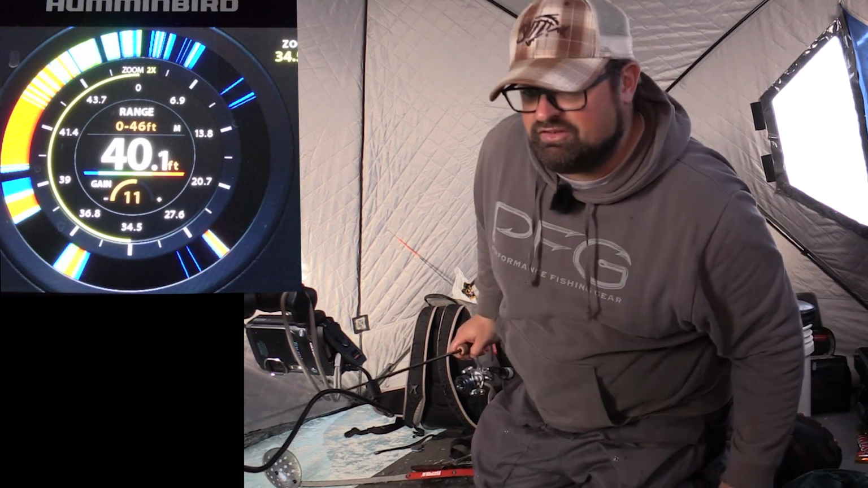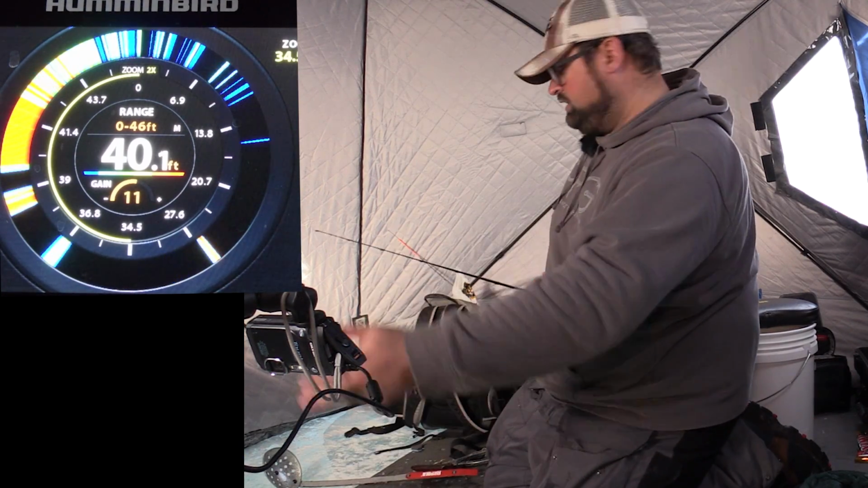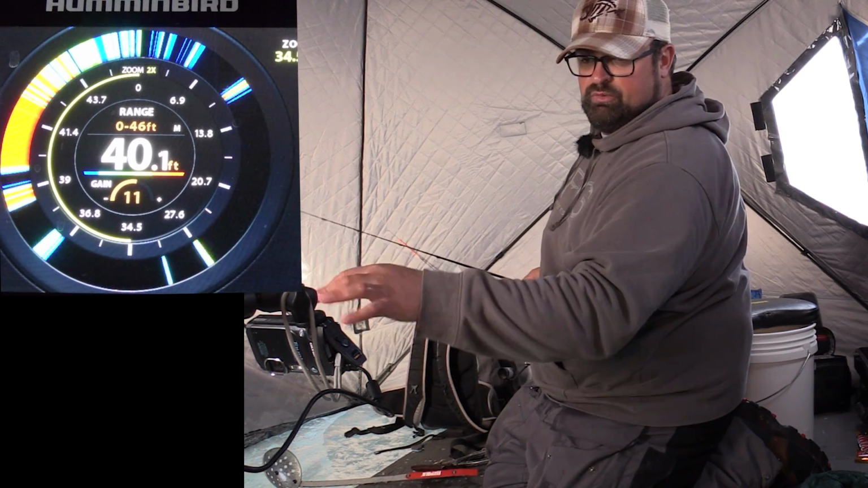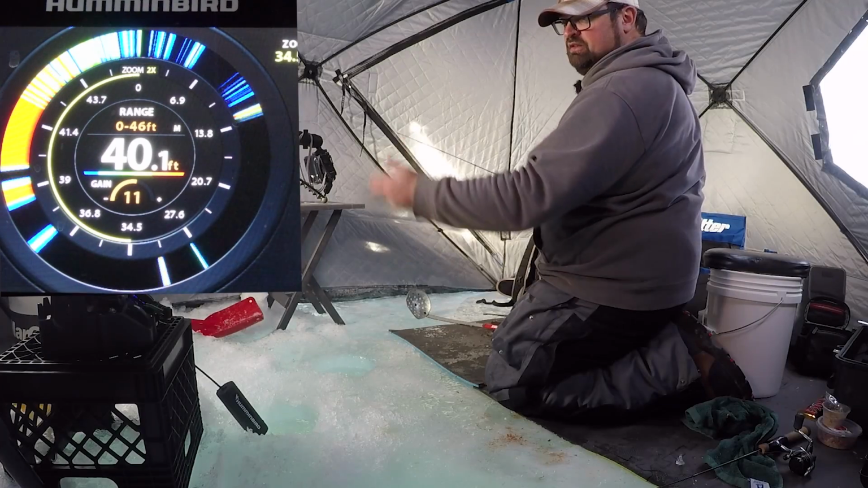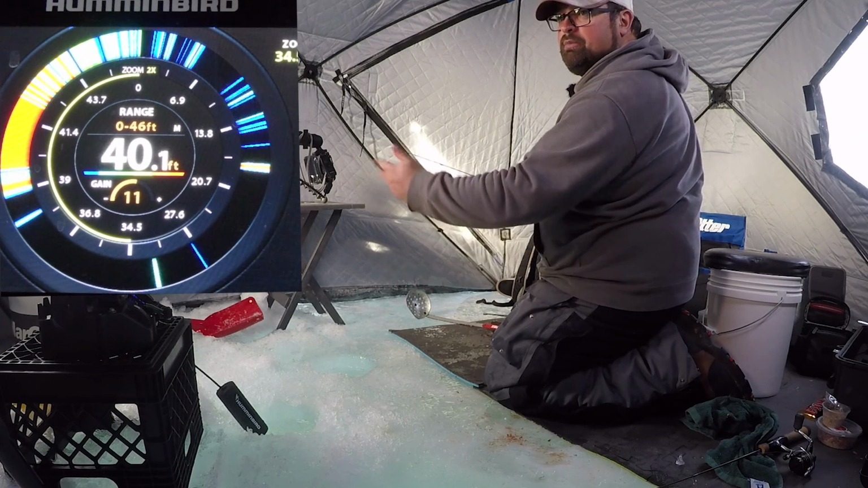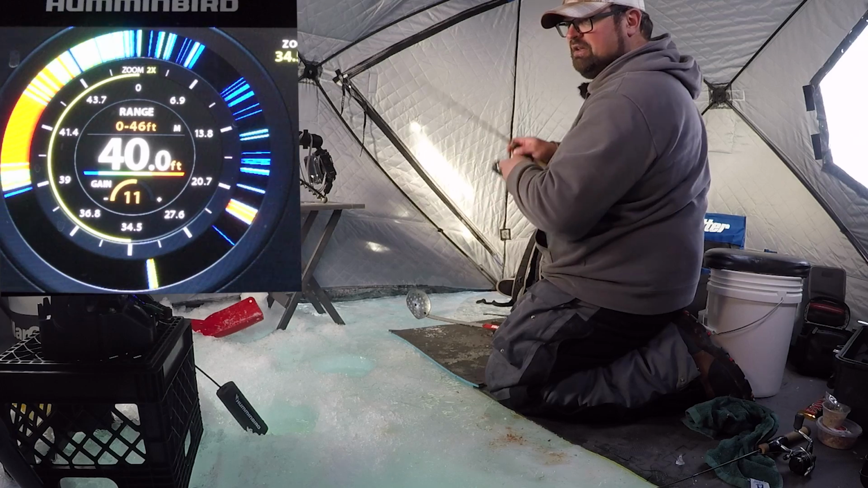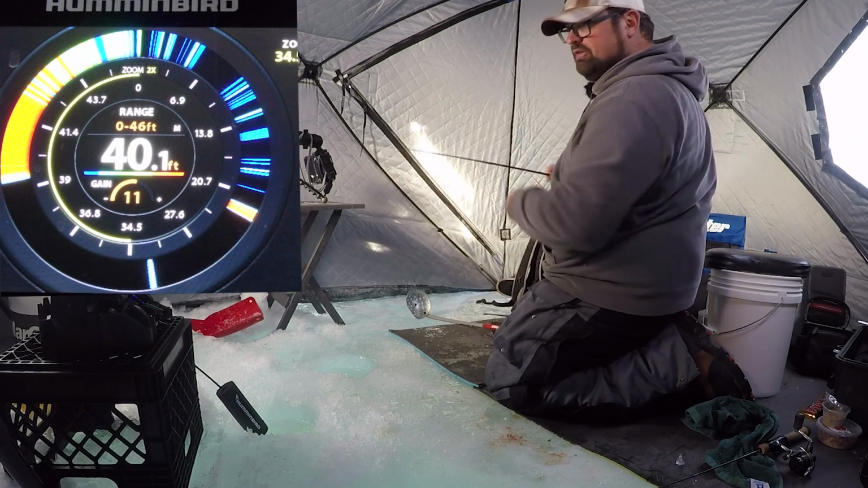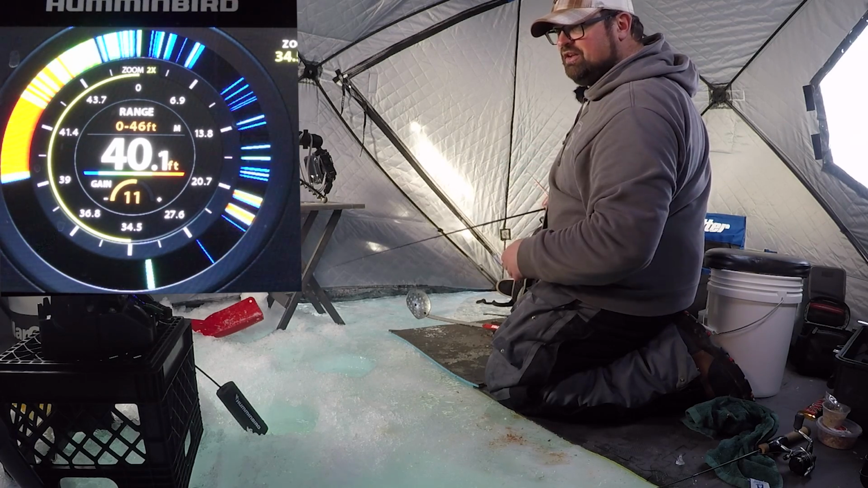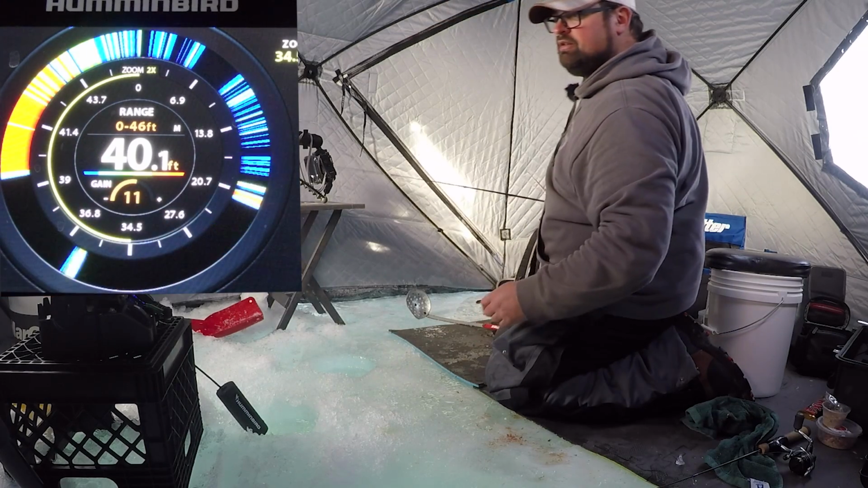All of a sudden, the bite's just gone crazy. Caught 3 fish in like no time here. One kind of double header. I haven't even got my spoon back in yet. I'm just going to keep going with the rattle bait here again. Look at that fish come up to meet me right there. What depth was that at? Look at that, 20 feet. Fish come up right here to my bait.